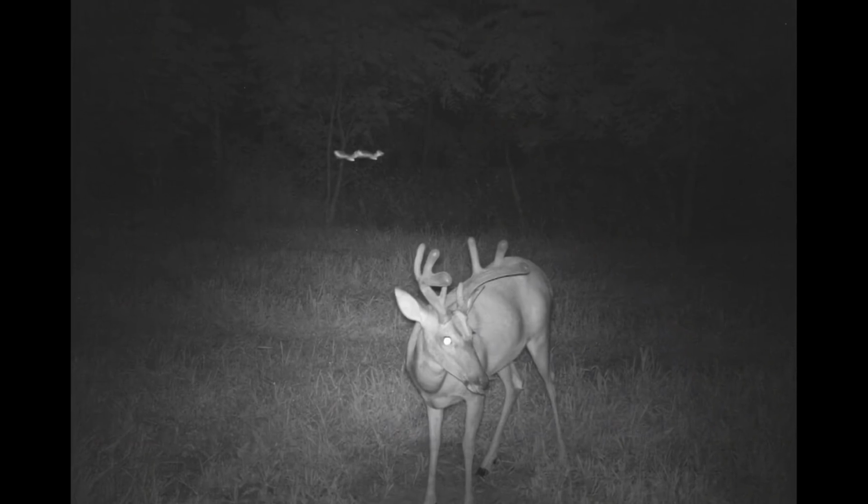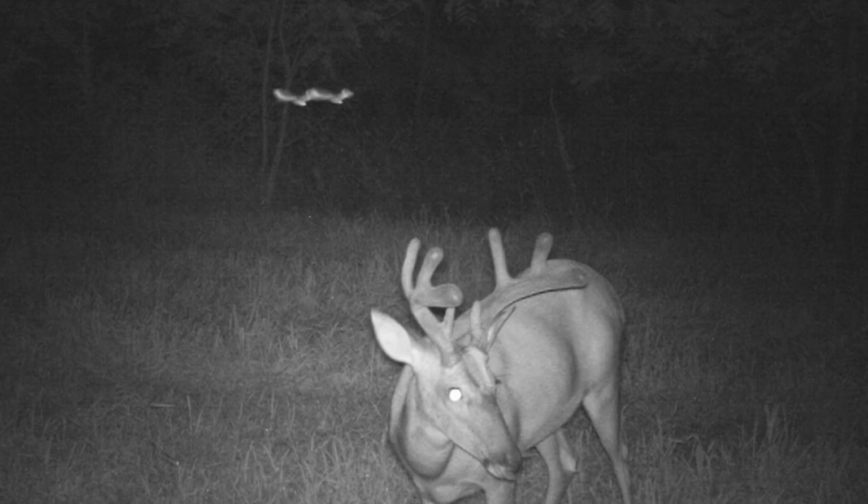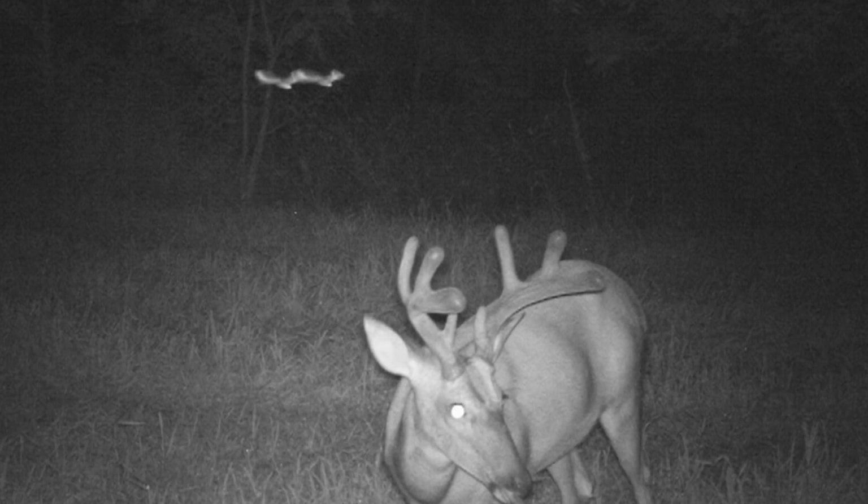But check out this picture. What do you think this is? So what are your thoughts? What do you think that is? Some of my other family members think it's possibly a bird, but there's not many birds that fly at night. Was it a bat? Was it a flying squirrel? Definitely an unidentifiable flying object.